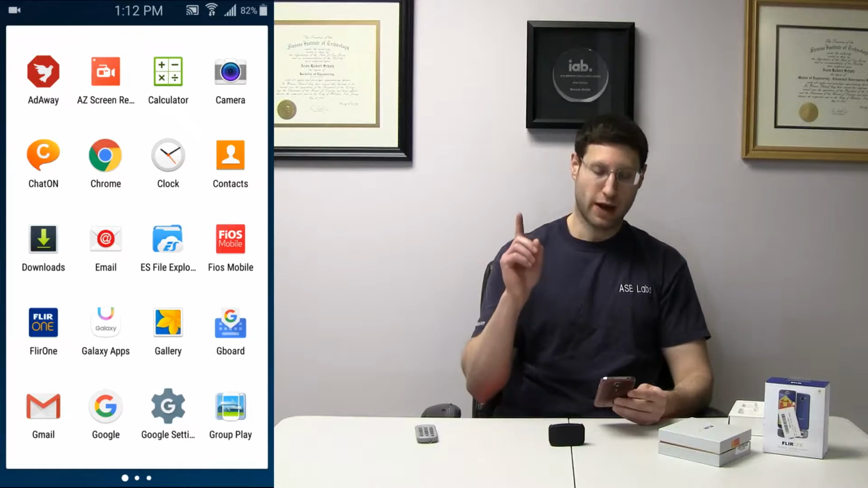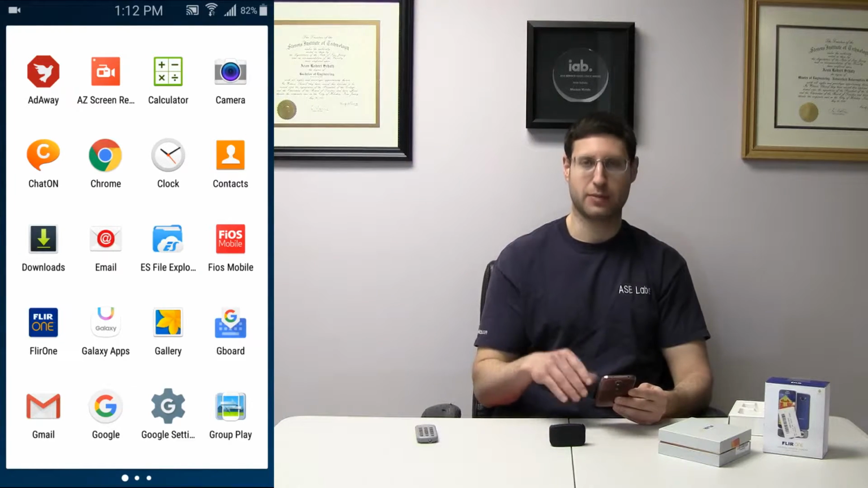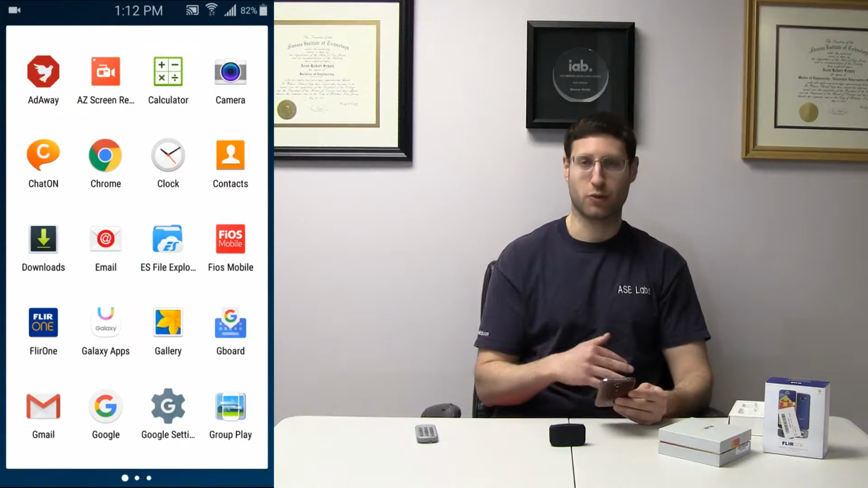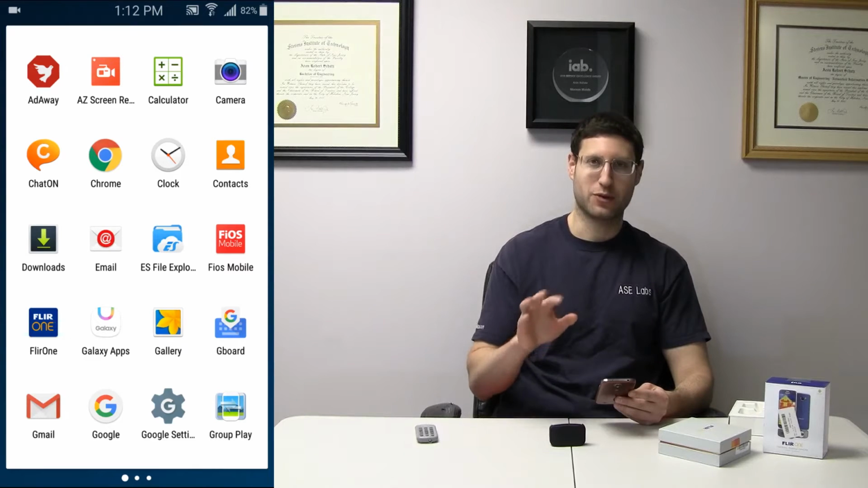It's time to show you how this thing works in the application. So let's give this a shot. You can see the screen. I'm going to impose it on this side right here. So you see that right now. This is a slightly older phone, so don't worry about that. The interface is not like Android Nougat or anything. Don't worry about it. You can't see anything.